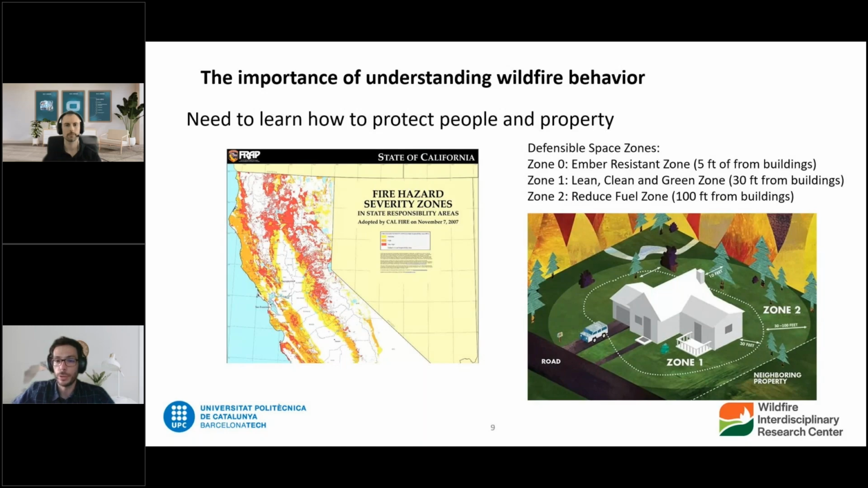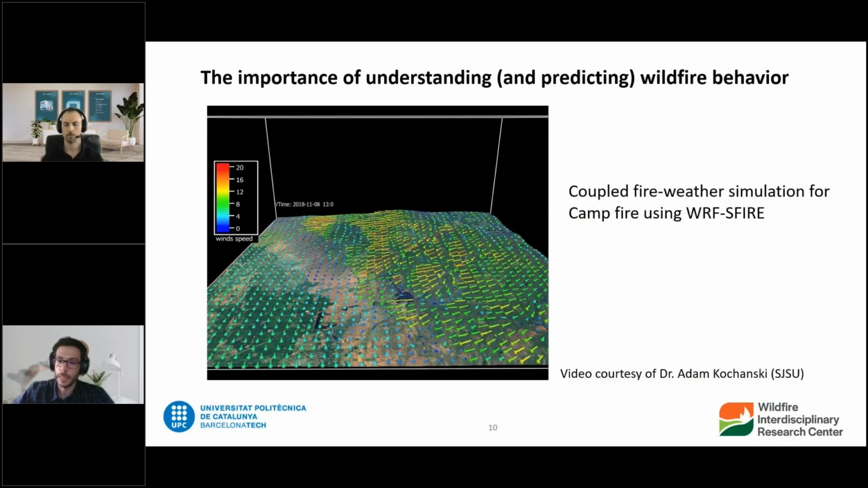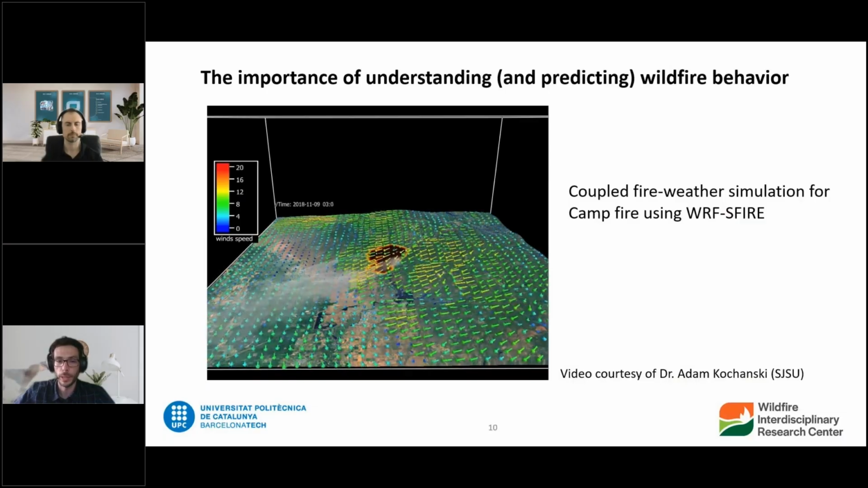And when it comes down to producing numbers, like for example, here in this slide, you have an example of, okay, how large does my protection zone have to be around my home so that it doesn't burn if there's a wildfire? When it comes to generating those numbers and those quantitative measures, that's where we don't have all the knowledge we need yet, because that kind of application relies on models. And there are a lot of models out there. I'm going to show you a couple of examples from collaborators.